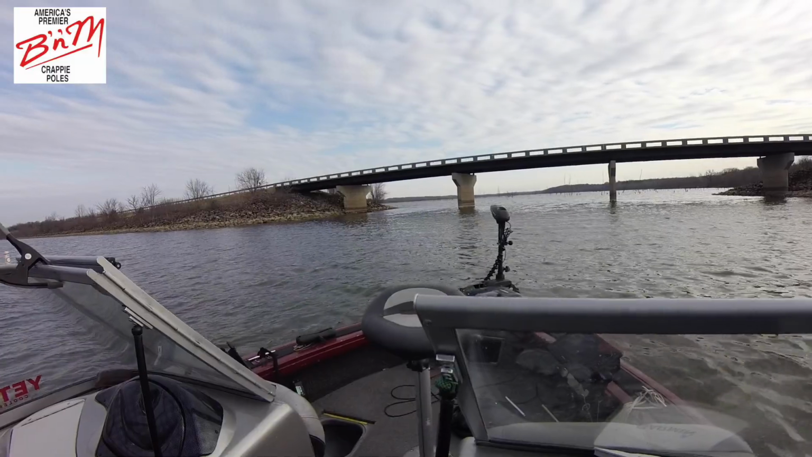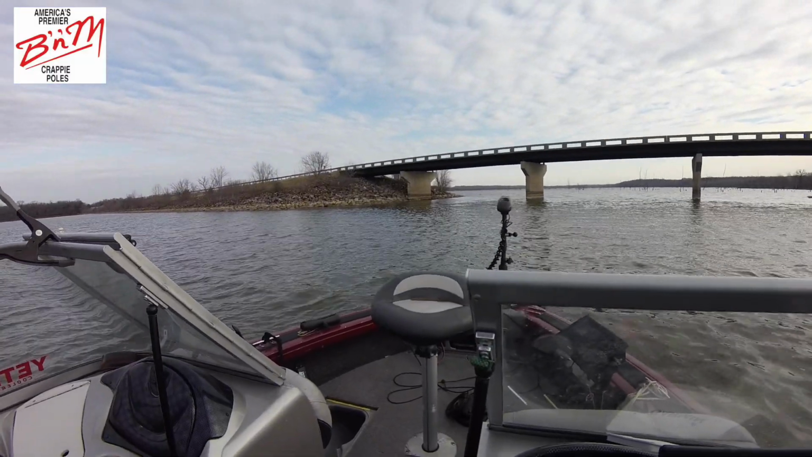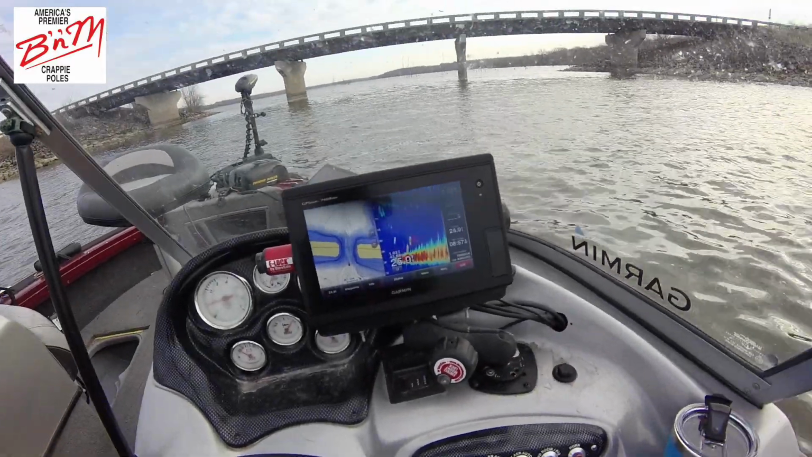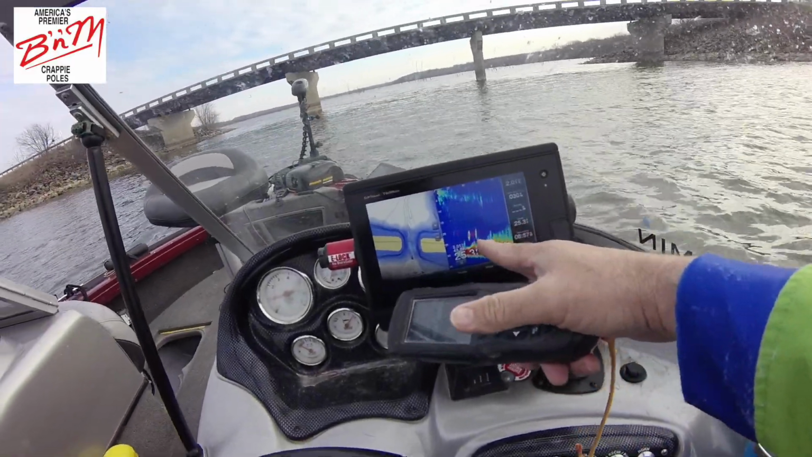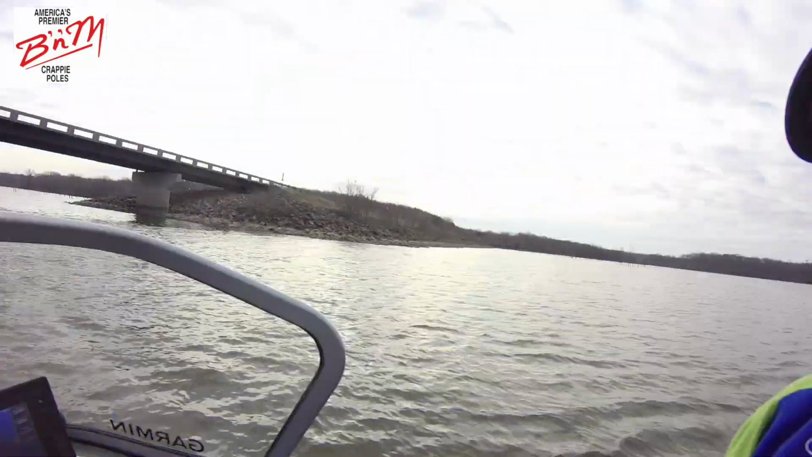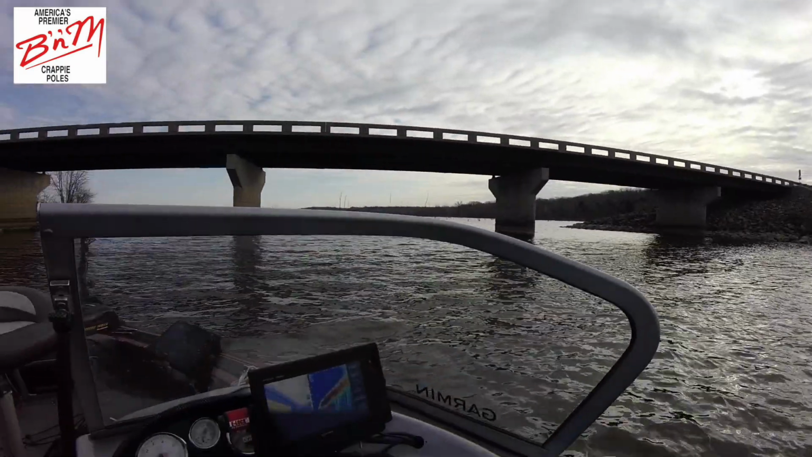There's the trolling motor. We're going to come right up on that bridge piling, and you'll be able to see it on the Panoptix right there to the right. There's some fish suspended. Those are probably crappie, possibly walleye. What we're looking for is that big school, all right, because I think they're going to be real lethargic. I think we're going to have to basically hold these Crappie Magnets right in front of their face as still as possible. So we're going to be using the Garmin Panoptix to find them, and the BnM Poles and Crappie Magnets to catch them.